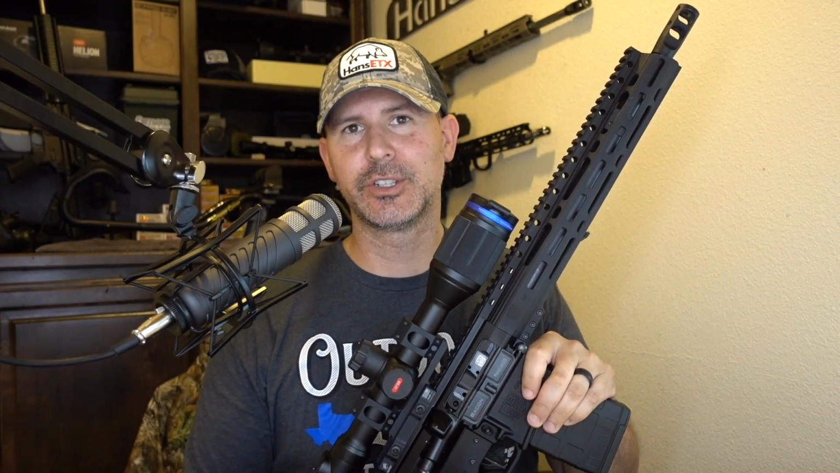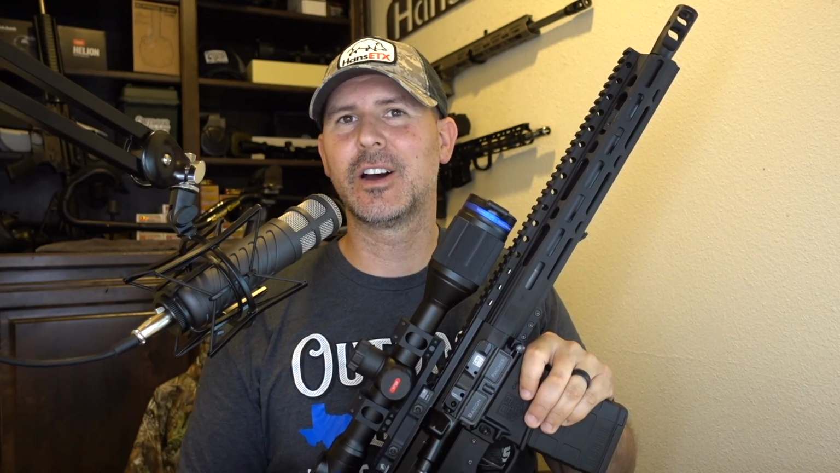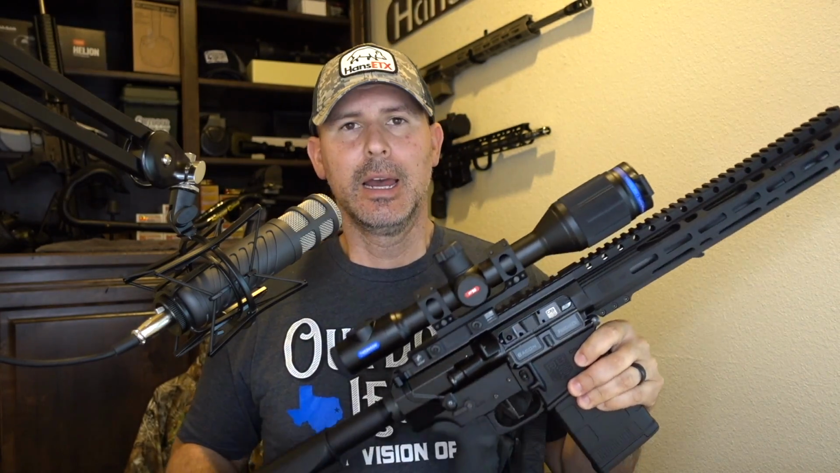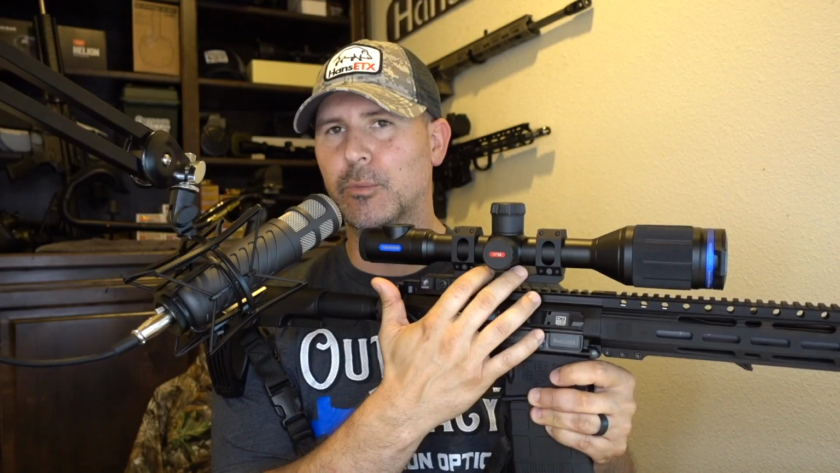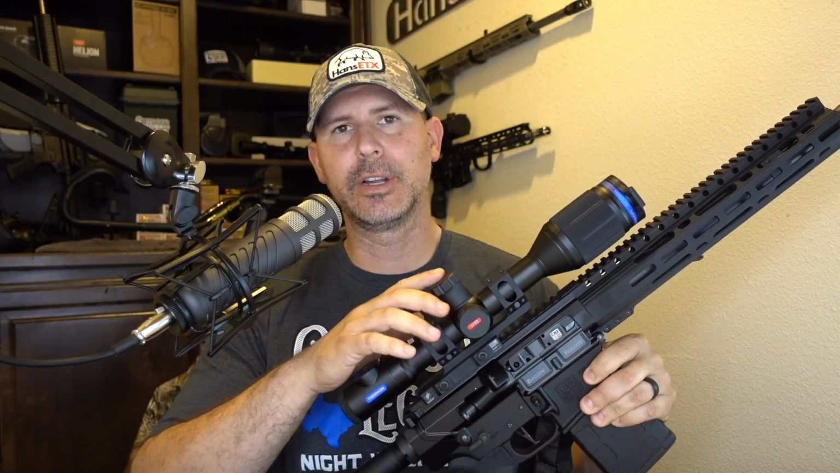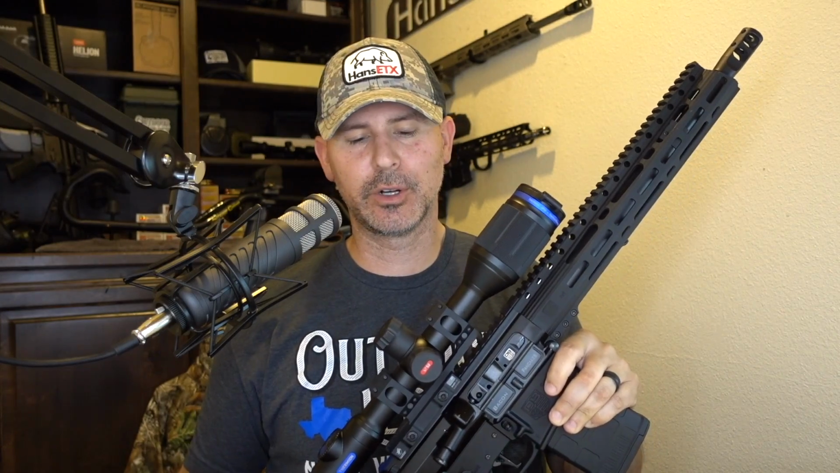It's a rechargeable unit. Put it on the unit charger, take it off, you get about 8 hours of runtime. The battery on the Thermions are a little bit different. You've got an internal battery that is not removable. You've got a battery on top that is removable. Both batteries are obviously rechargeable.